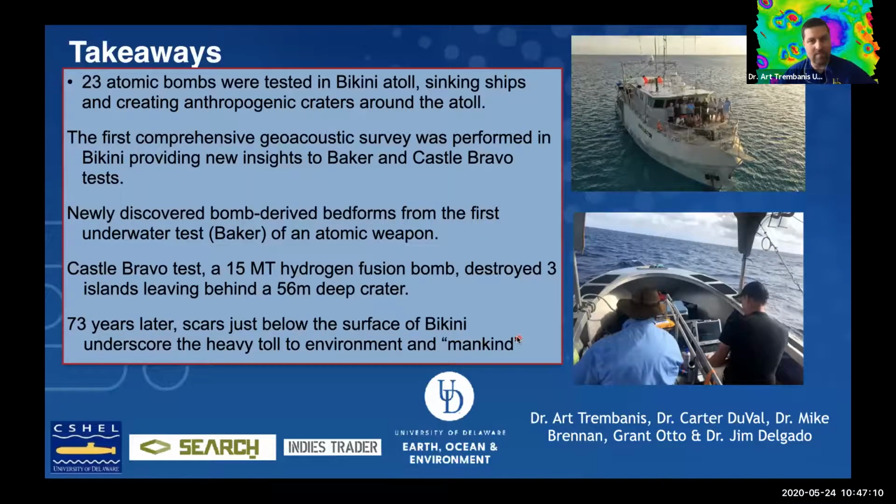So, just to summarize the takeaways here: Bikini Atoll was a site of 23 nuclear bomb tests between 1946 and 58, where they tested the impacts of the atomic bombs on ships, and left behind numerous anthropogenic craters on the seafloor.